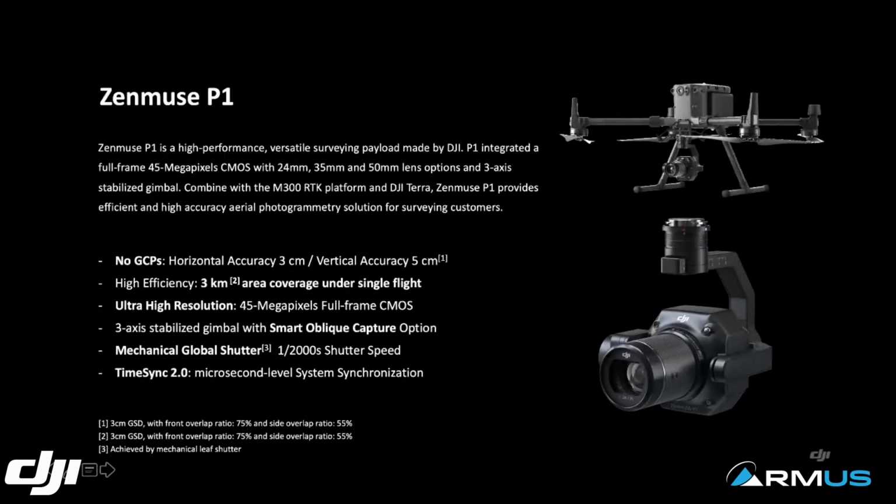It's equipped with TimeSync 2.0, which is microsecond level system synchronization. Basically, it synchronizes the GPS position and the offset between the RTK antenna and the center of the camera. Because the camera is constantly moving, we need that synchronization, especially for a large drone like the M300. That is extremely important to improve the vertical accuracy. So that's all synced up in microseconds because of the TimeSync 2.0 technology we have.